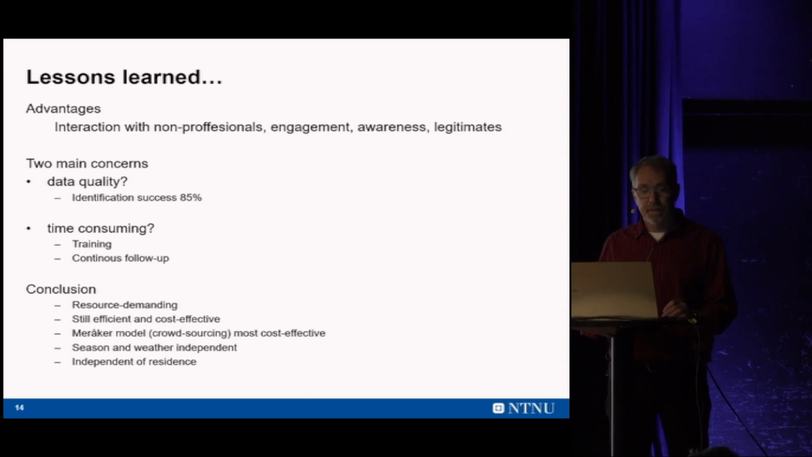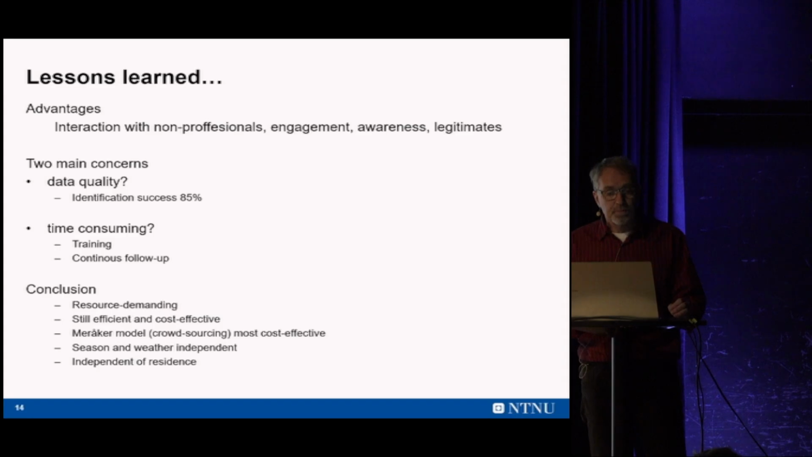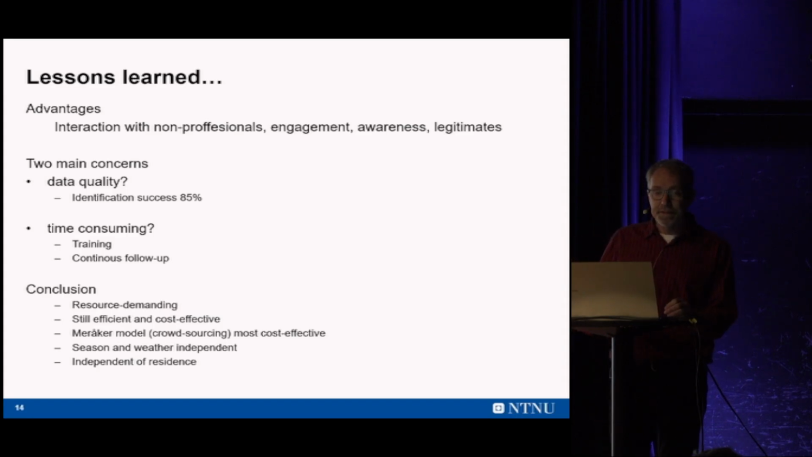And in that study, two main concerns came up. People were worried about the data quality, and people were also worried about how time-consuming it is to involve many volunteers. In terms of data quality, at least in these two studies, it shows that an identification success of 85%, which has been verified in the field, is a quite good result.